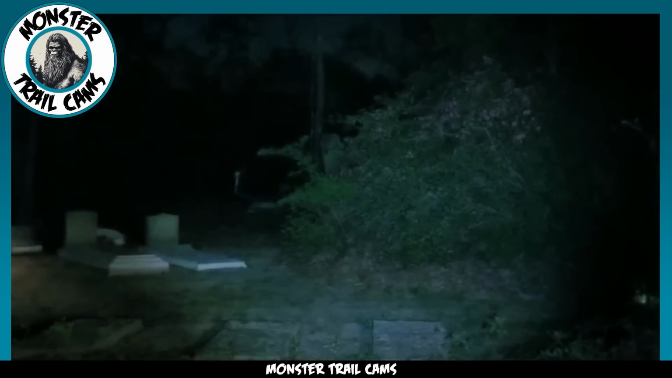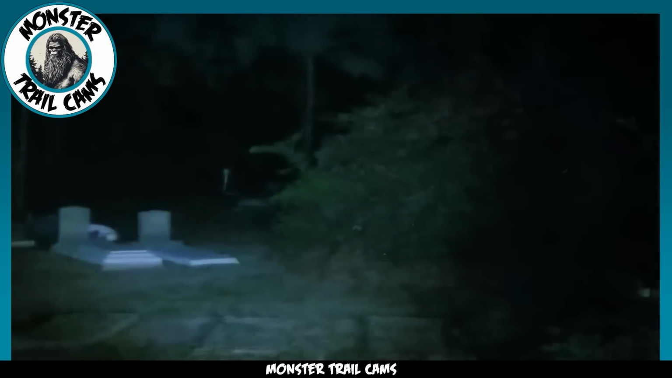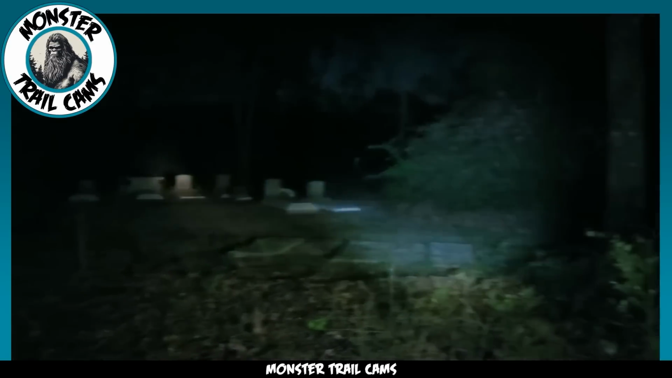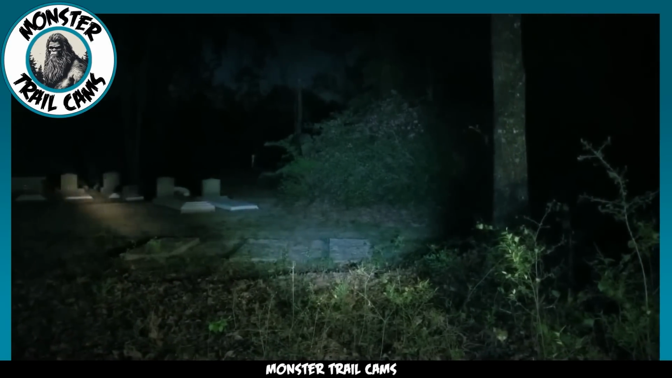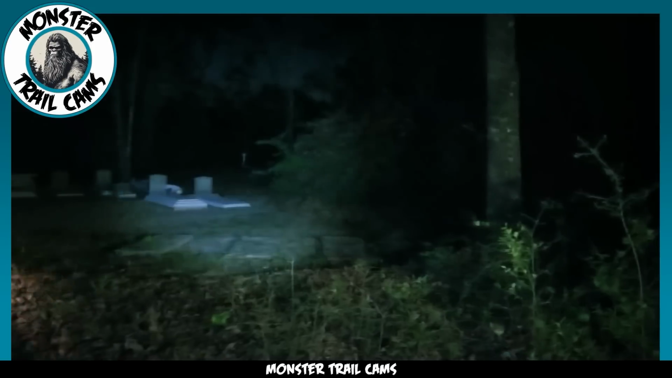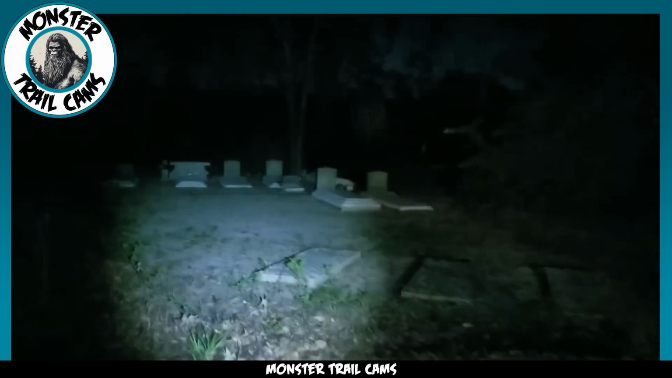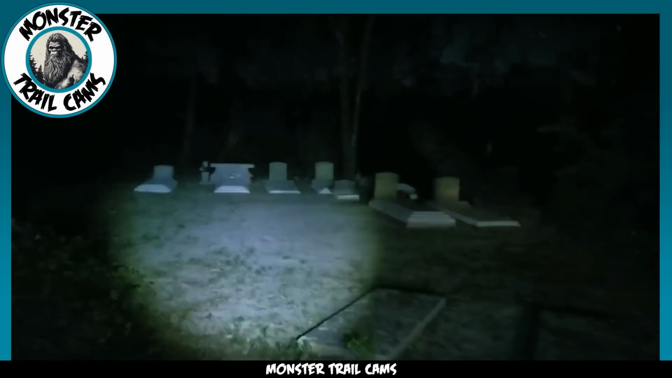This one was peering out from the bushes directly in front of them. What made it even more startling was that the figure seemed to float before vanishing quickly into the night. People who have watched the video were genuinely shocked by what they saw. This raises the chilling question, could this dark figure have been following the investigators from the moment they set foot in the cemetery?